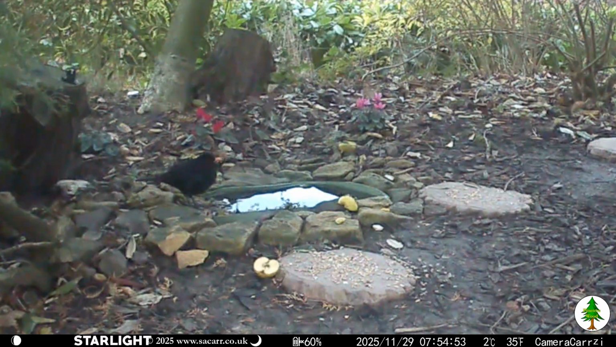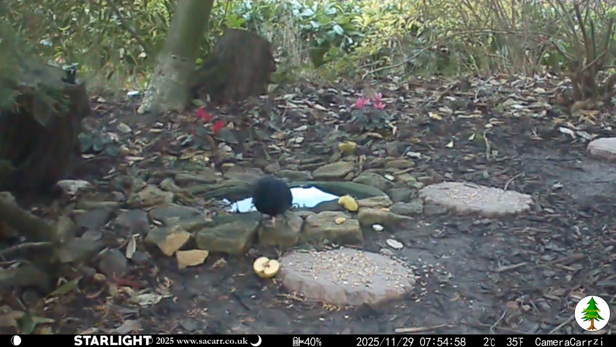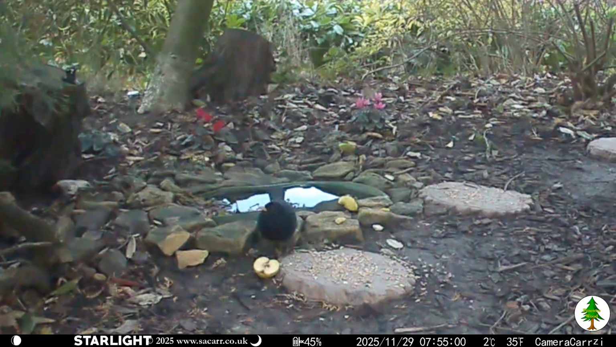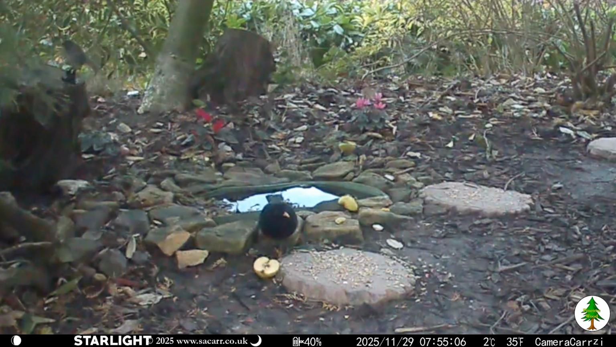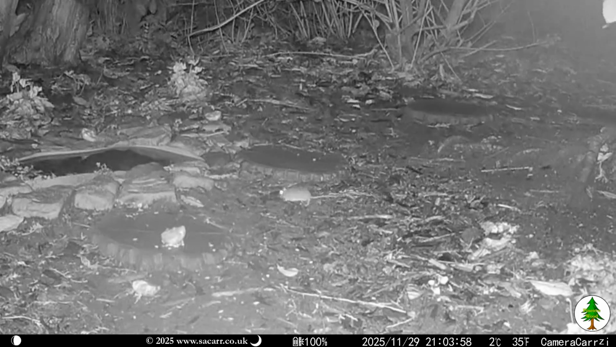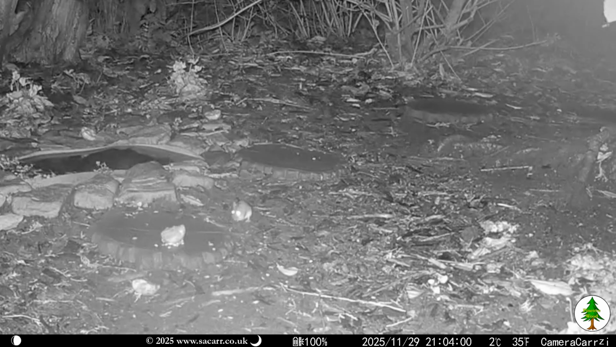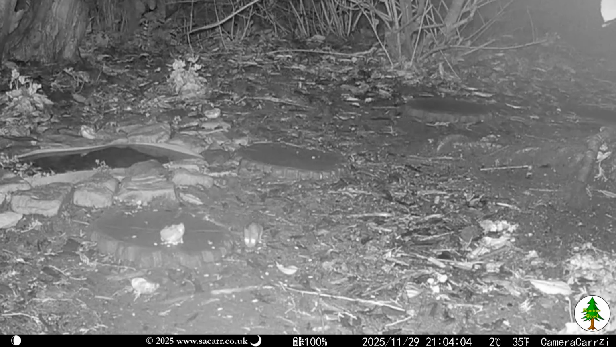The male blackbird was out in the dawnlight just before 8 a.m. and was briefly visited by a bluetit and robin. 13 hours later, the mouse activated the camera just after 9 p.m. that evening. He was clearing up the seed scattered by the birds and fox.